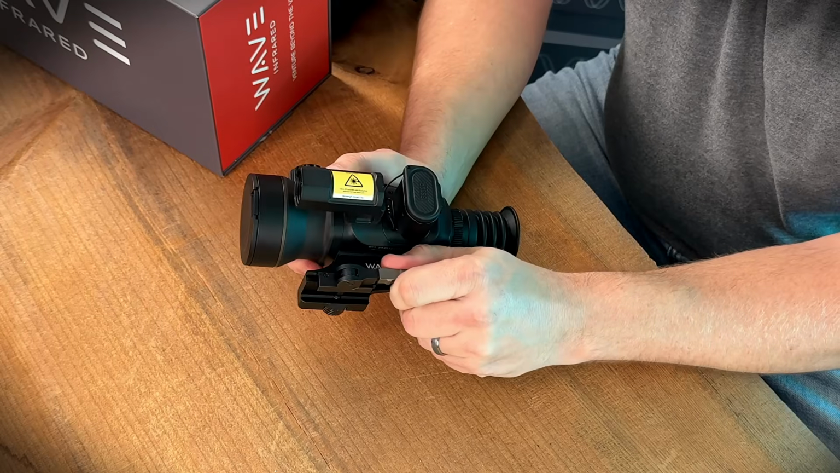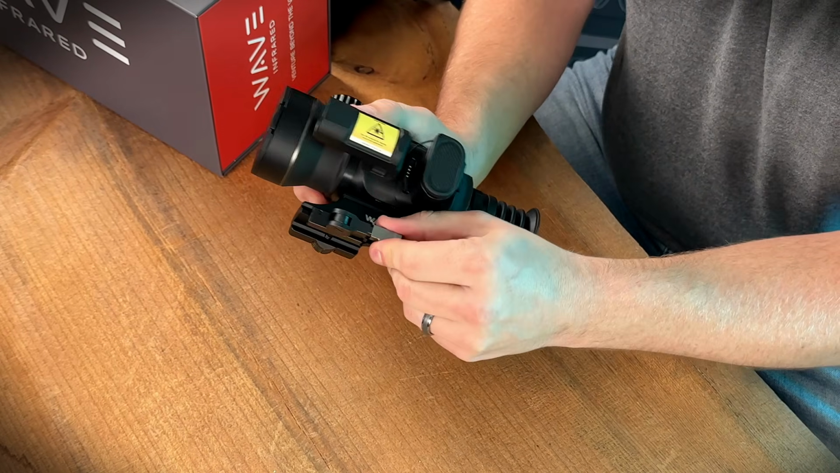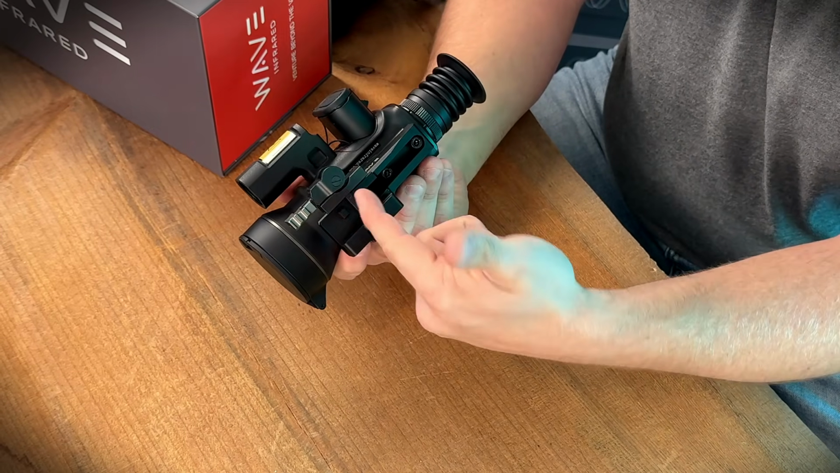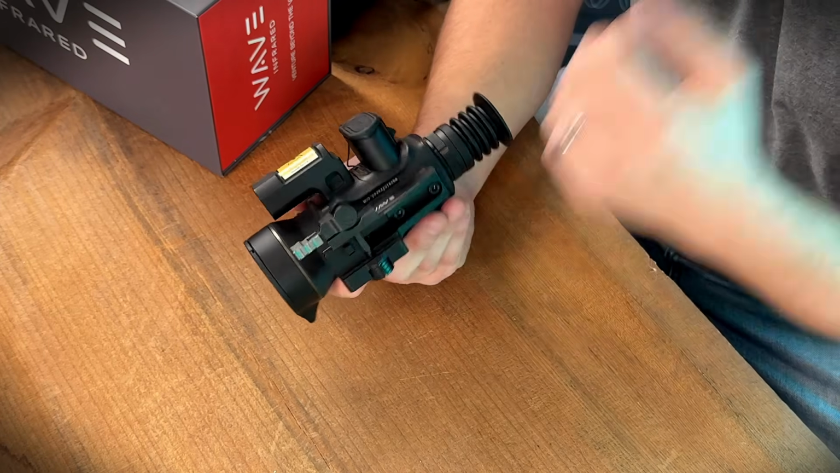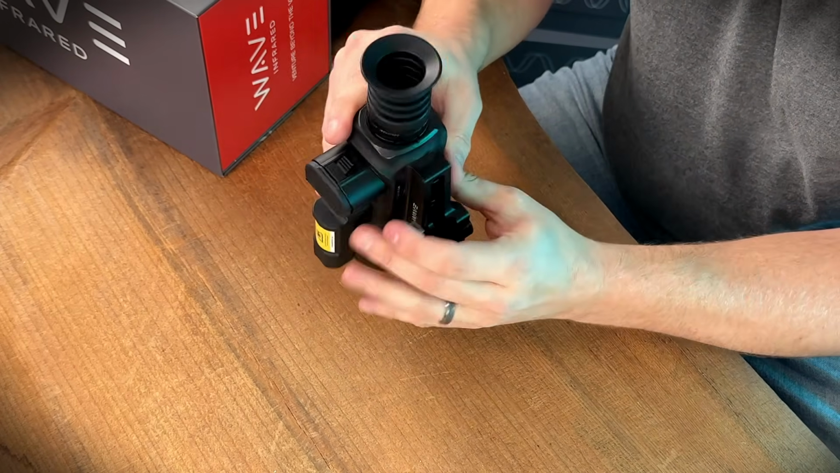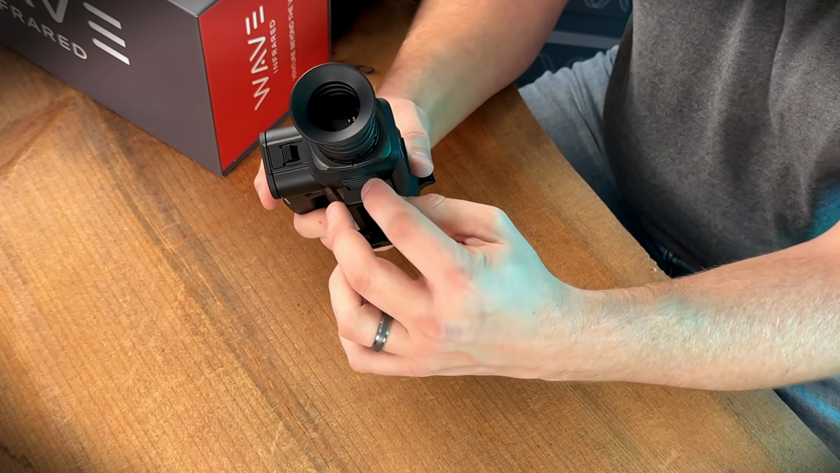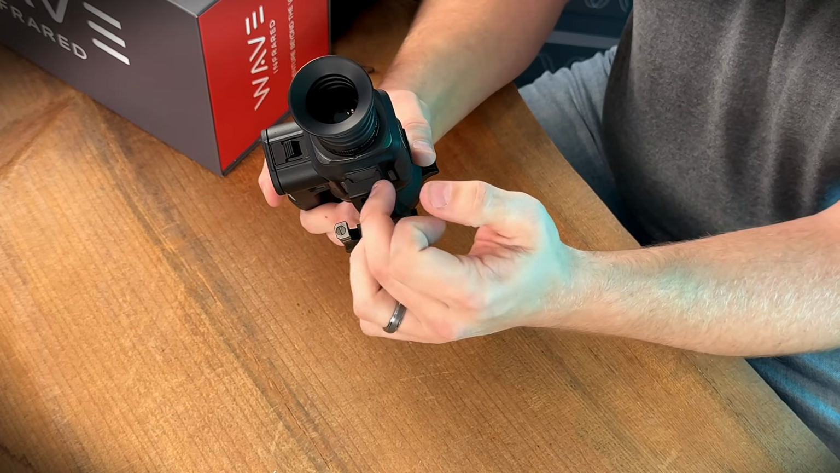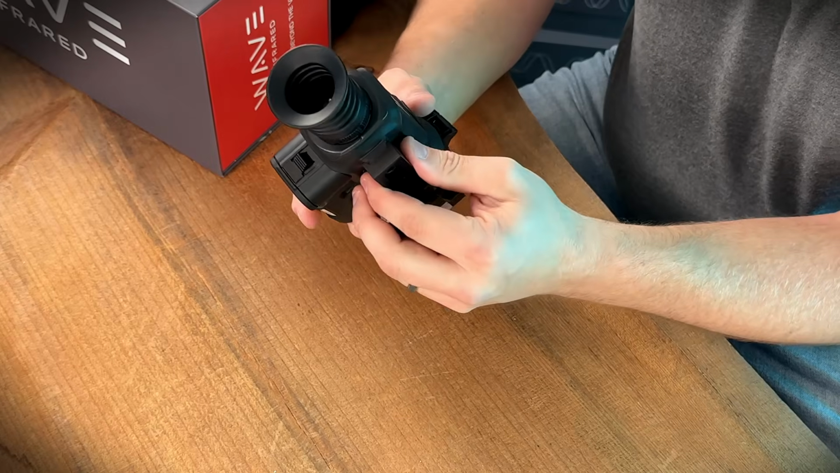I gotta tell you, you've got this two-tone design, this really nice spring-loaded lever here, the right amount of tension. You pull that, you lift it open, quick disconnect, right? You've got your Picatinny jaws here. It does bolt to the bottom of the scope, but you'll notice, guys, this has a dovetail design under here that is made so that the scope actually rests within the walls of this dovetail, and doesn't actually sit flush against the bottom flat of this mount.